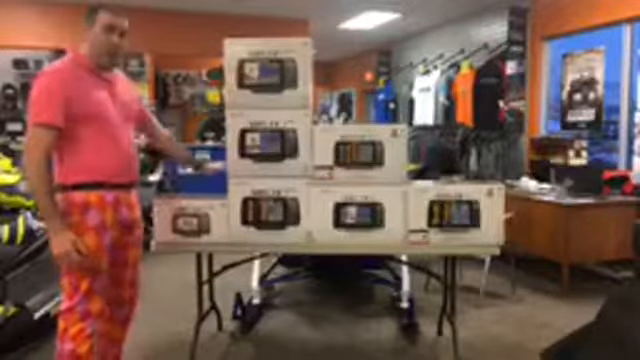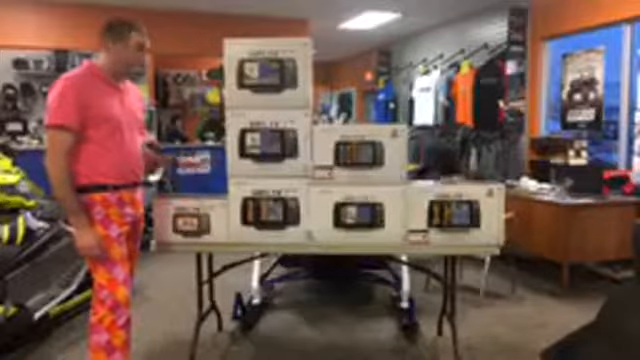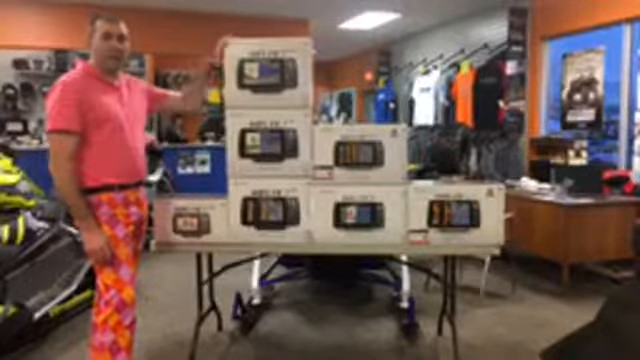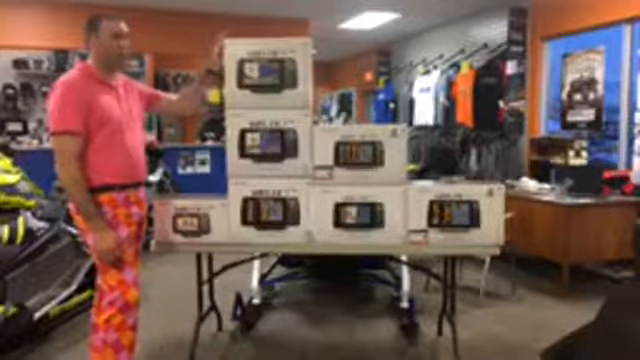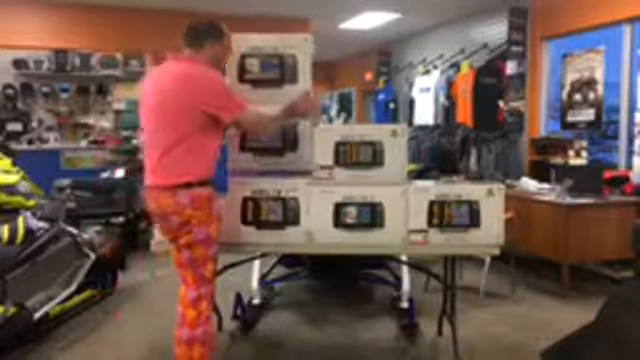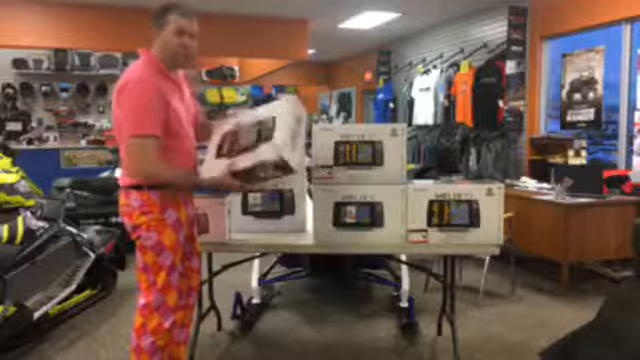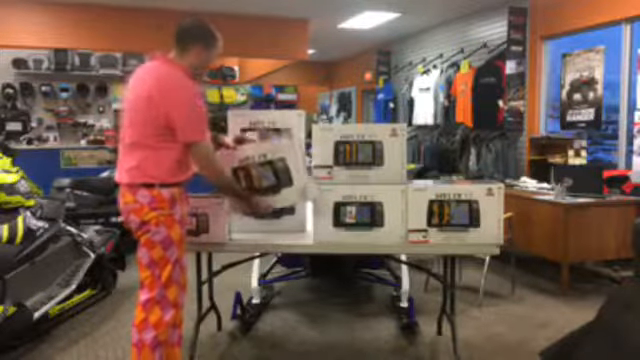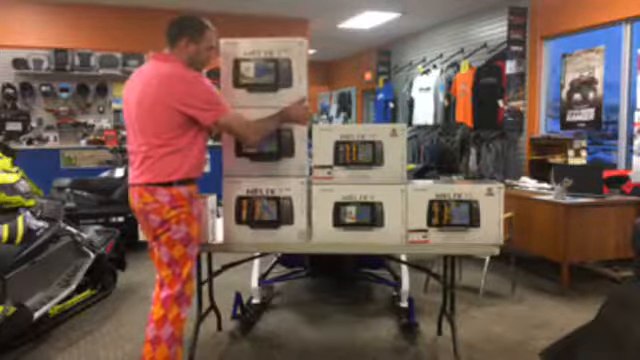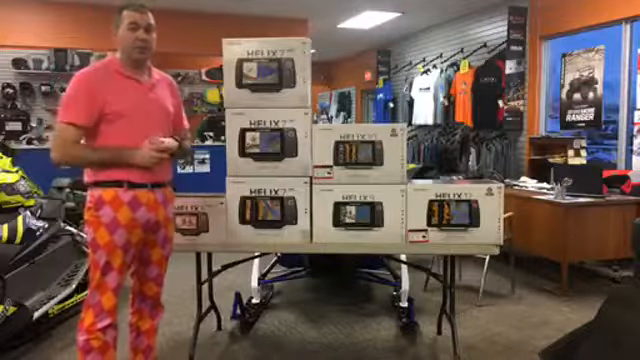Side imaging on a 5, I find that screen small. Personally, I find it too small. We don't sell very many of the 5s in the side imaging. I typically recommend people who are looking to get into side imaging to start at the 7, at the Helix 7. I can't remember, but it retails for $949. So you don't have to spend a fortune to get a good side imaging unit anymore. But the 7's a very nice place to start.